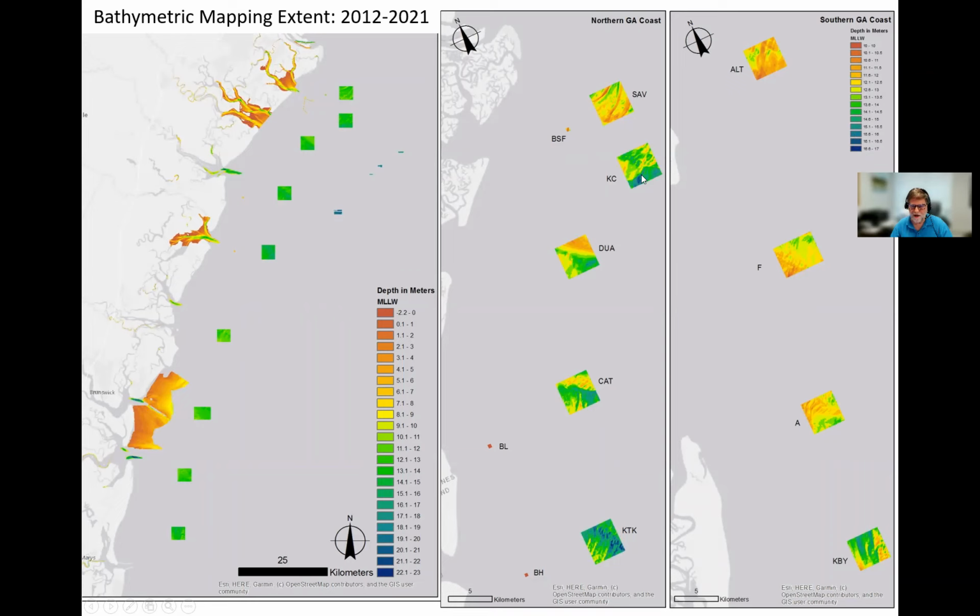And one thing I hope you'll notice is that although these are all about the same distance from shore roughly, we find a variety of different characteristics, from shallow with large sand ridges to deep with what look like scour depressions, to what look like sand bodies migrating into the south. So there's a lot of variability in what we see in the bottom character.